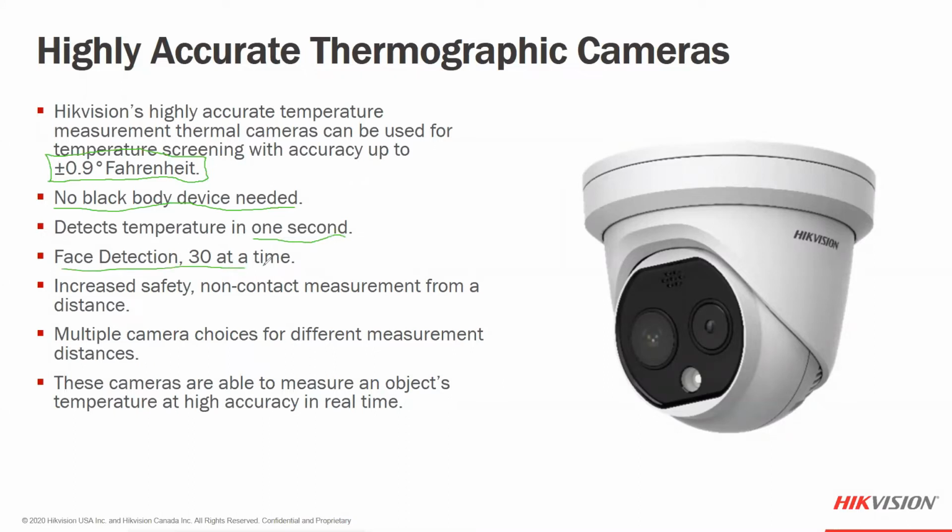And again, 30 faces at a time for the face detection as well as temperature measurement. And this gives us the opportunity, based off which camera you have, we do have a short range, which I believe the turret is going to be more of a short range contact, where the lens sizes will give us a particular distance away from the camera. So we do have a short range, a medium range, and a long range option for these. And these are the different camera choices that we'll look at in detail in just a little bit. So if we go to the next slide here,